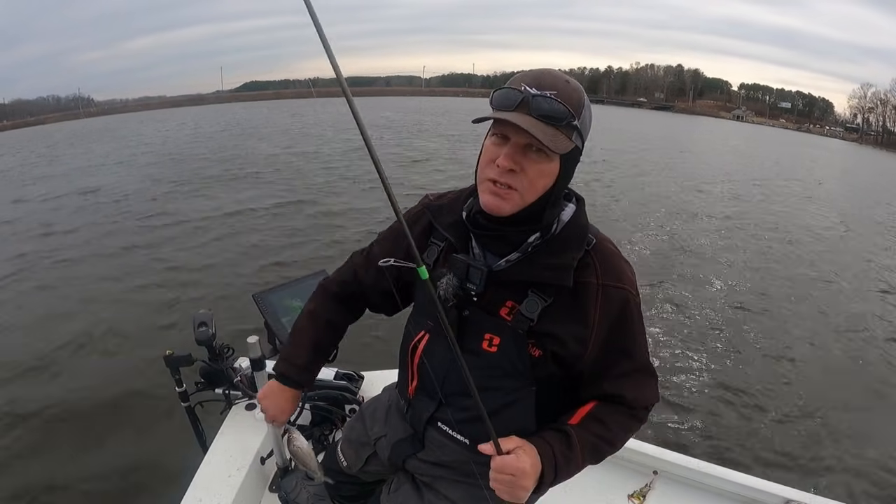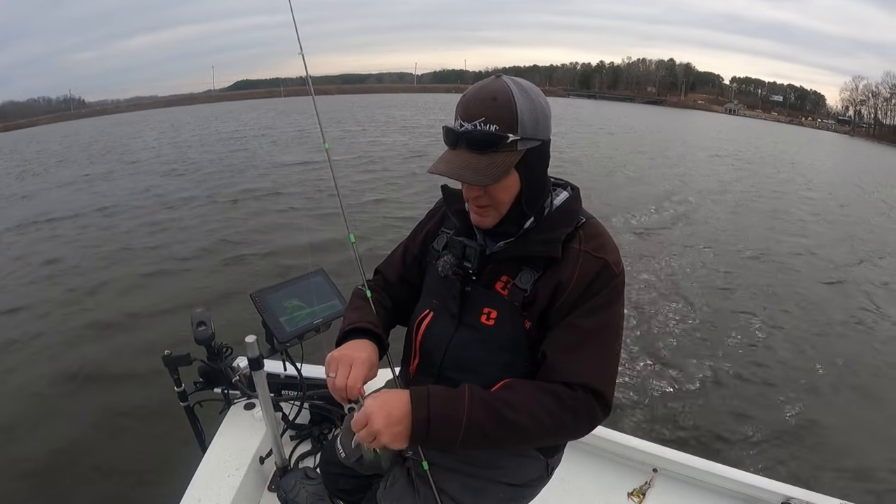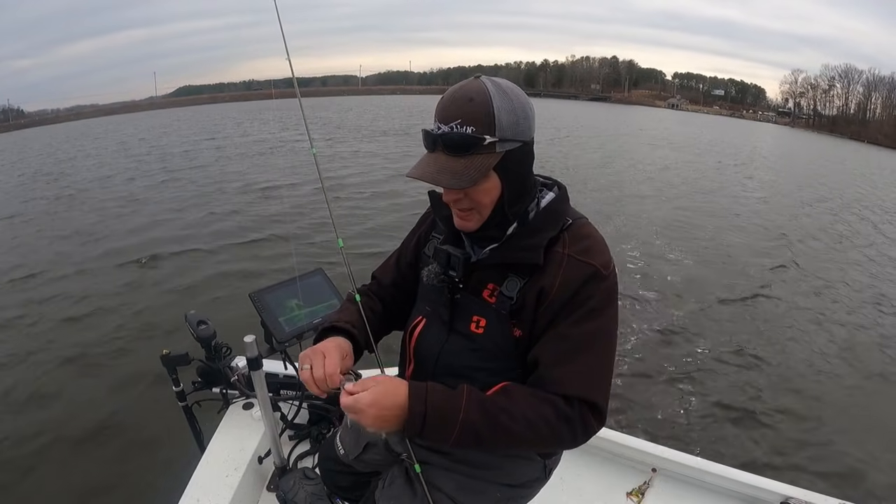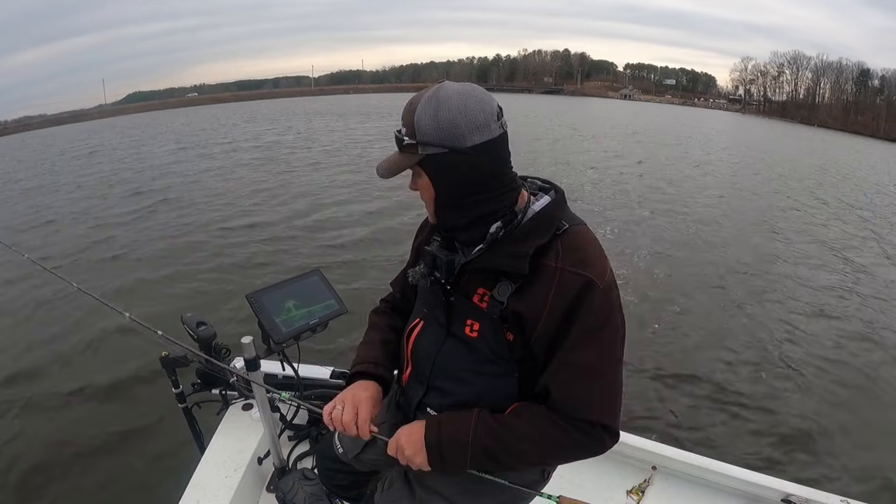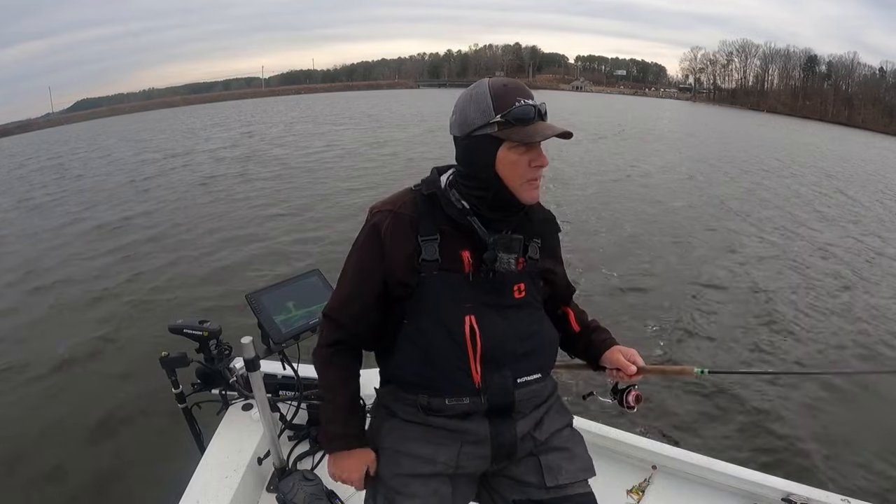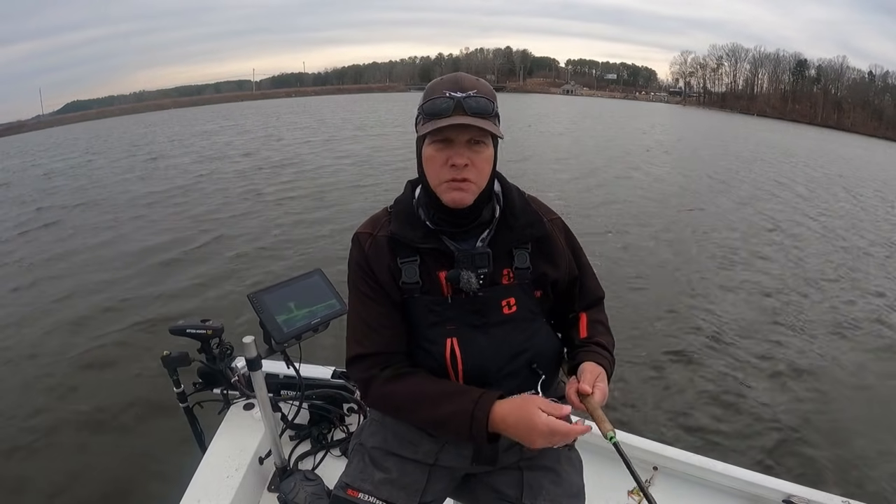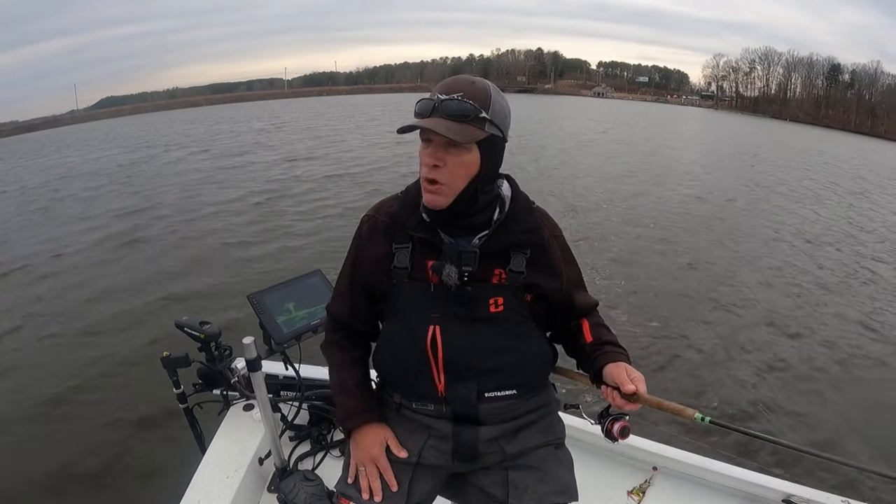Now, this is getting small, y'all. We'll have to move. That's a little one. Can't have that. I'm gonna just switch lures real quick. I'm not gonna sit on a bunch of little fish. I'll stay here a little while. Of course, little ones is fun to catch, but we're trying to target those larger crappie.